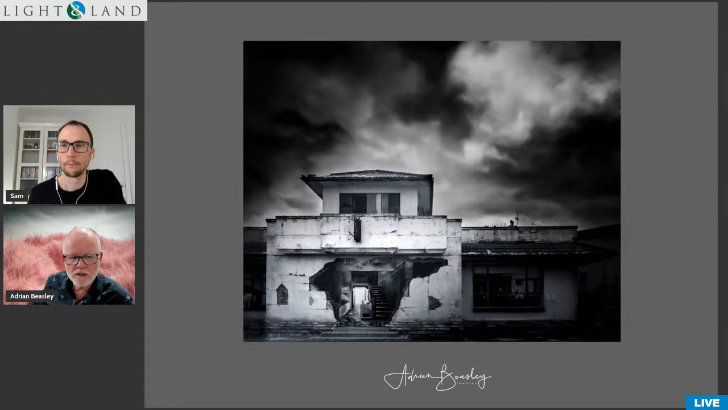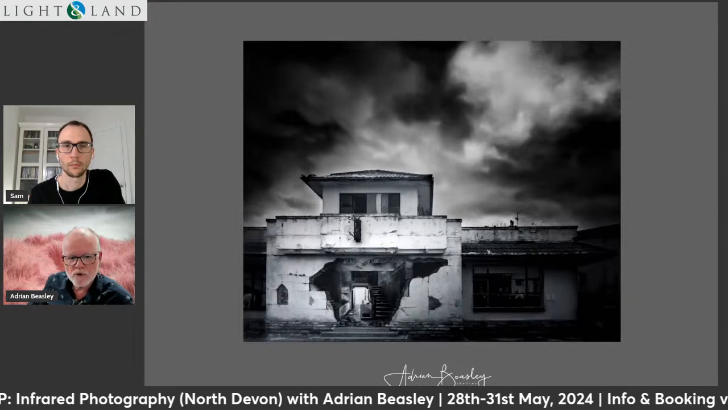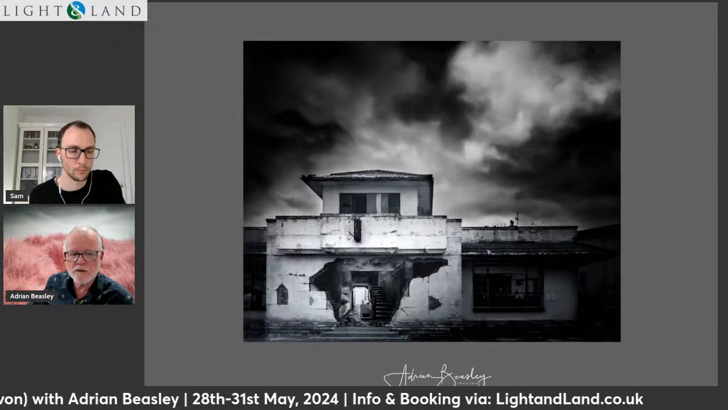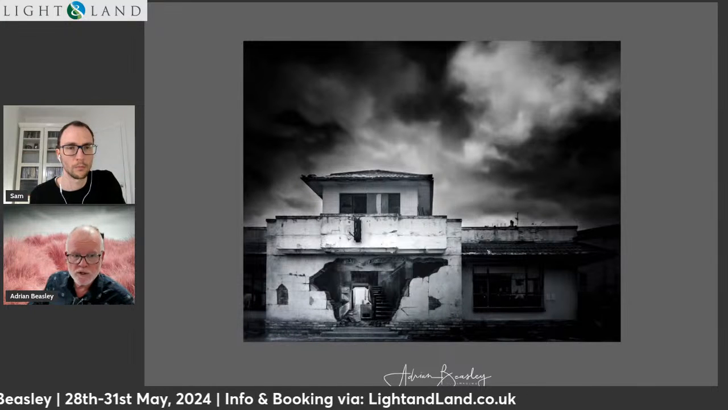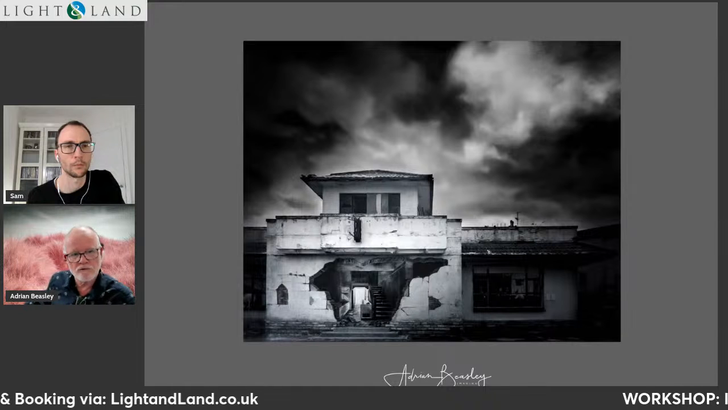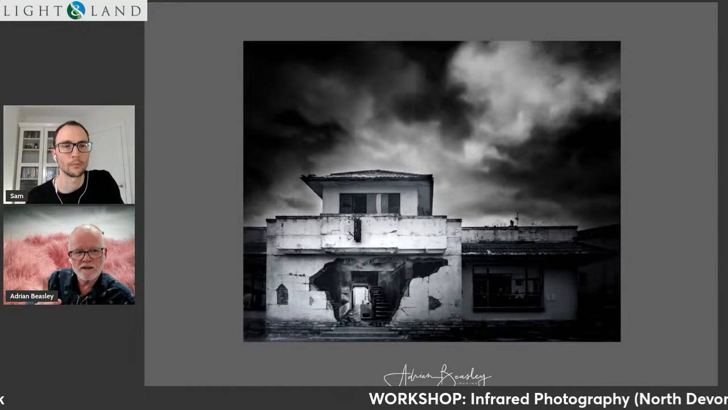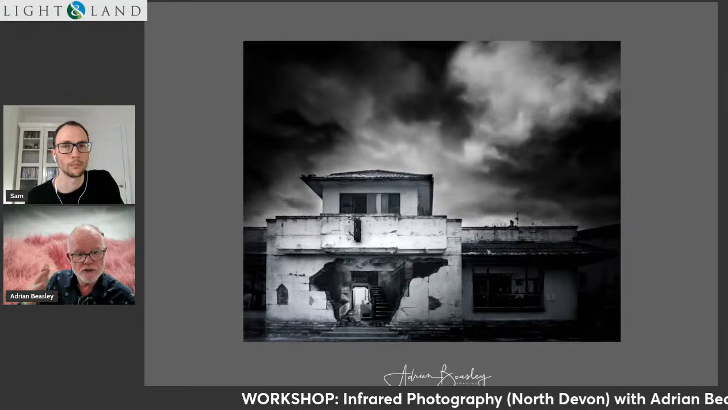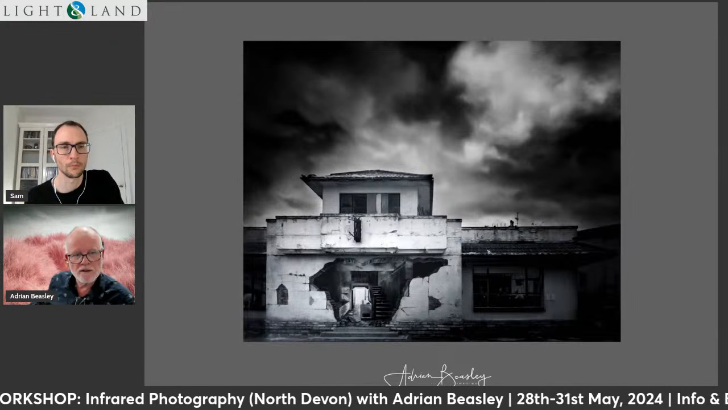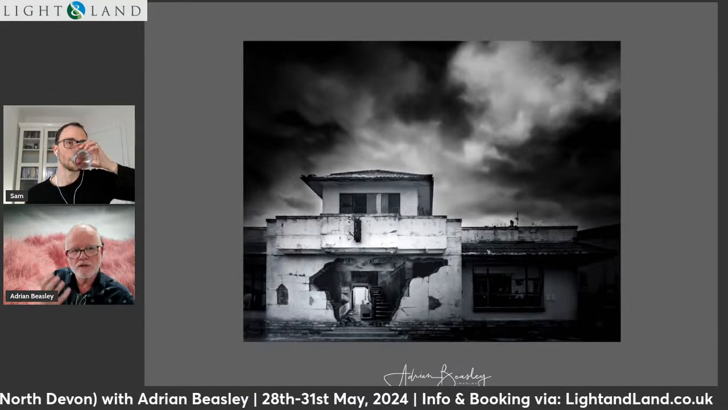But there are some little gotchas which you need to be careful of because of the way that the camera is working. It's not normal, and the metering system doesn't work in the same way. It used to be worse with film, to be fair, because with film, the light meter didn't meter infrared light; it metered visible light. So even getting the exposure right was uncertain. With digital, it's not like that because the sensor is seeing the image. A mirrorless is seeing the actual light, so it's doing a metering of that.